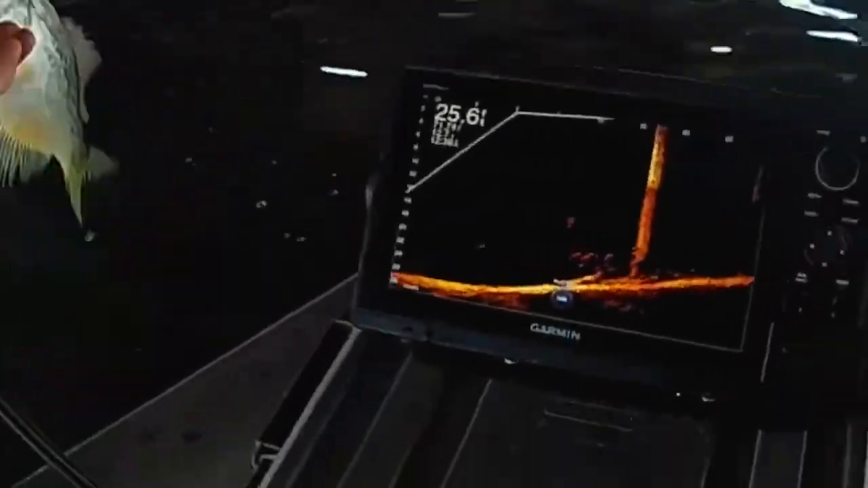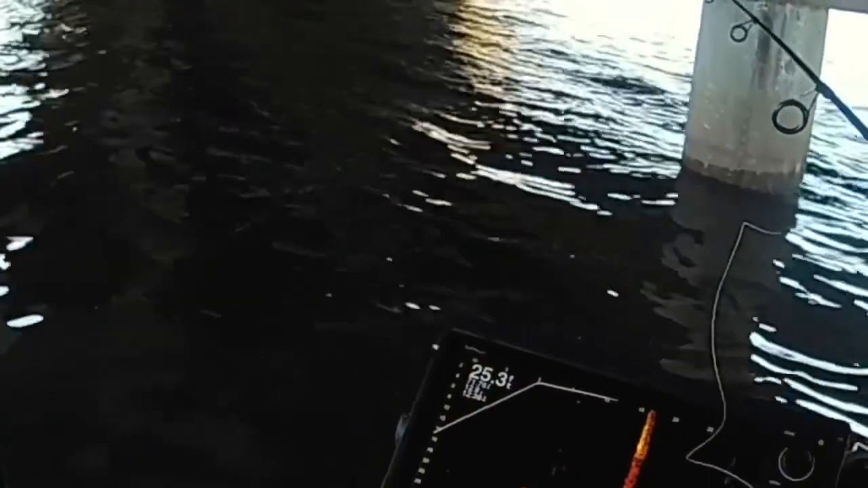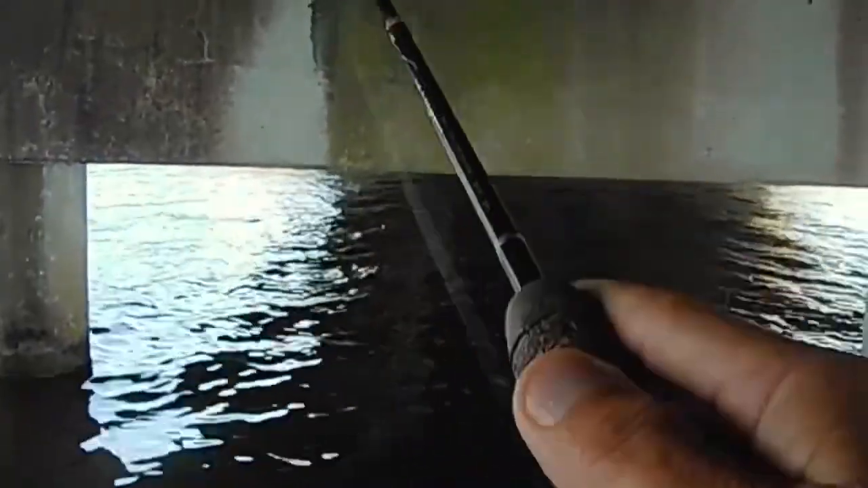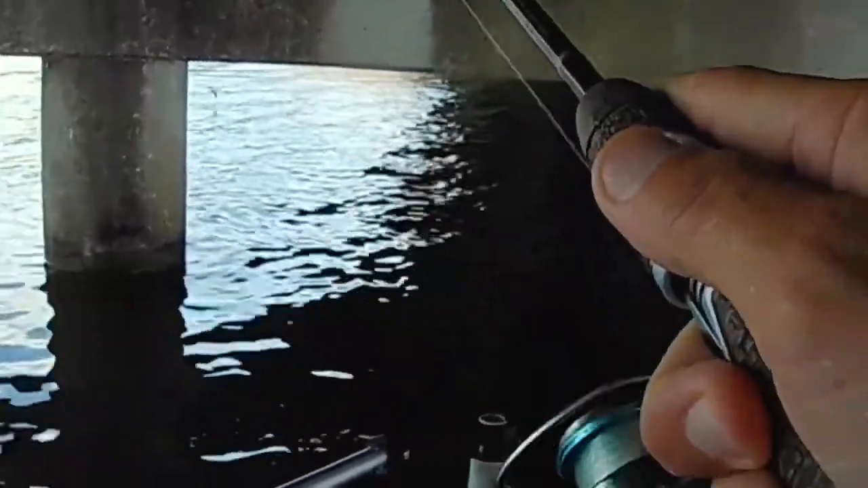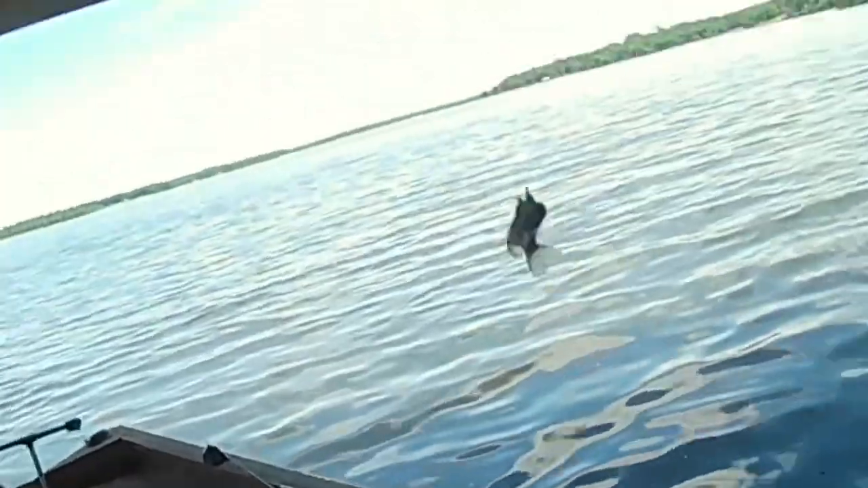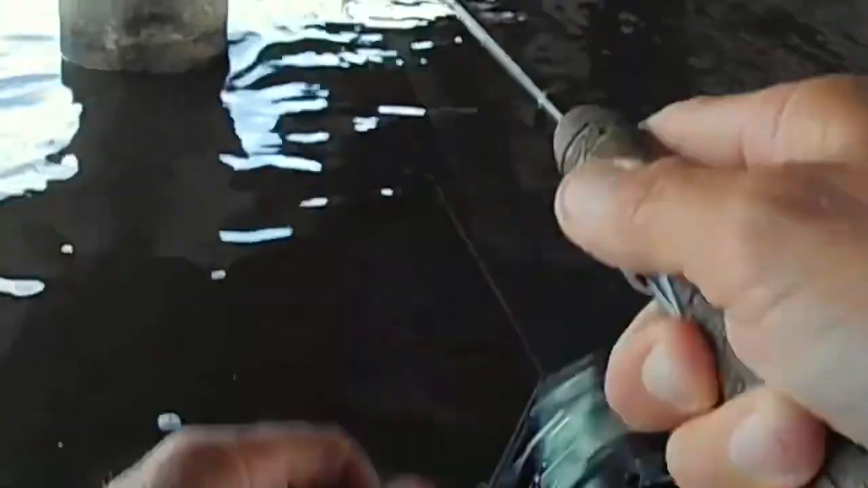There you go. Thank you, little buddy. Golly, before it even got to the bottom, he had it. Dadgummit, I was trying to let some line out, and the rascal's already got it going with it. Look at that, another good one. Come here, you. There we go. Look at there, another one. Before it even gets to the bottom, man, they got it. And they're strong, too.